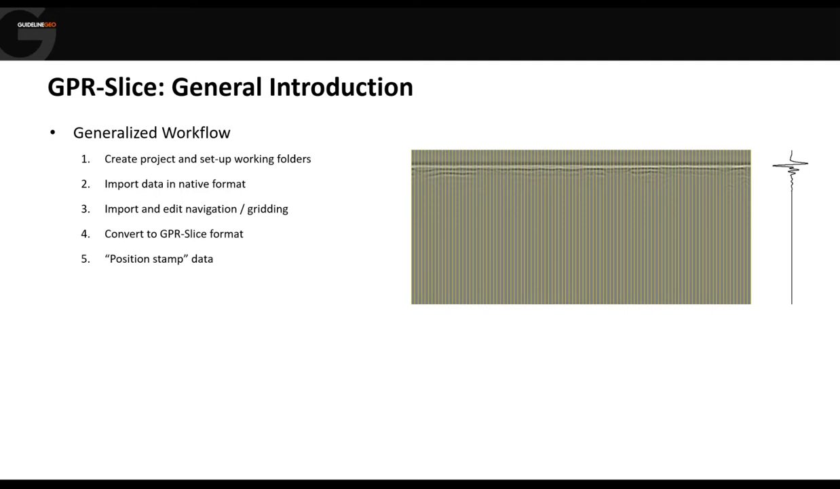So a lot of systems have a data file and then a position file, and they are somehow interrelated either by timestamping or trace numbers. And what GPR-Slice will do is take those two data sets and combine them into one by putting positional information into the top couple of samples of the data. And that means that from here onwards, we only have to worry about one file per traverse. We don't have to worry about any external positioning.